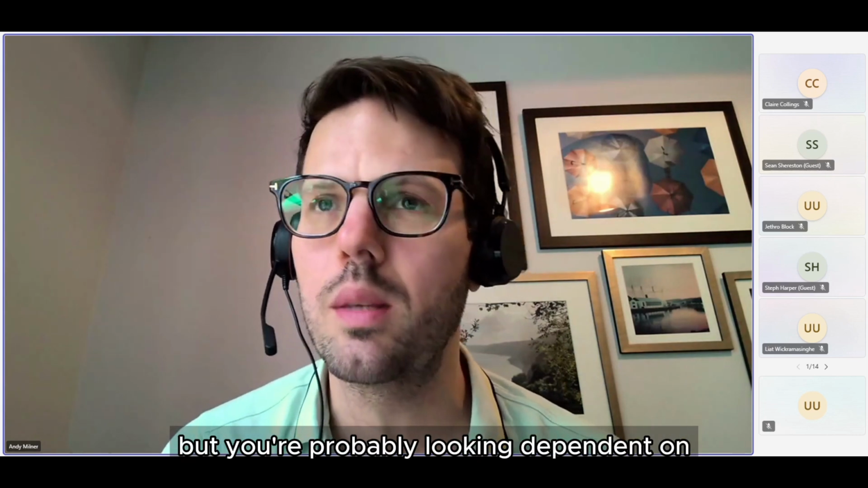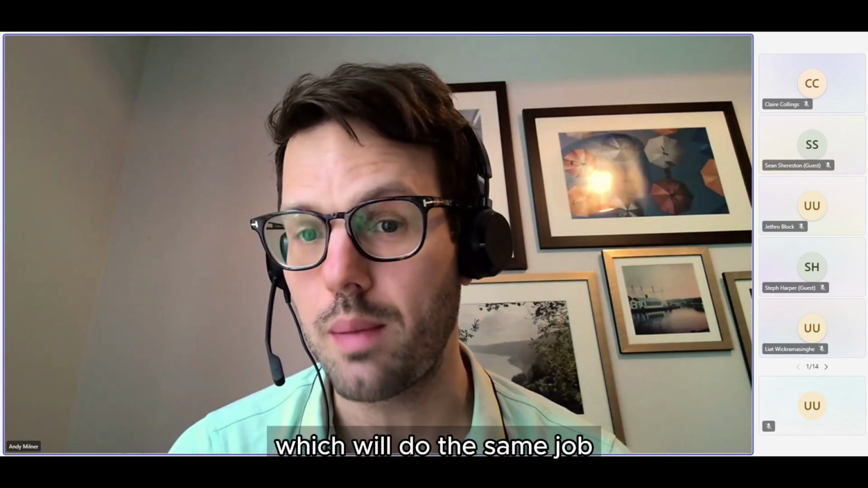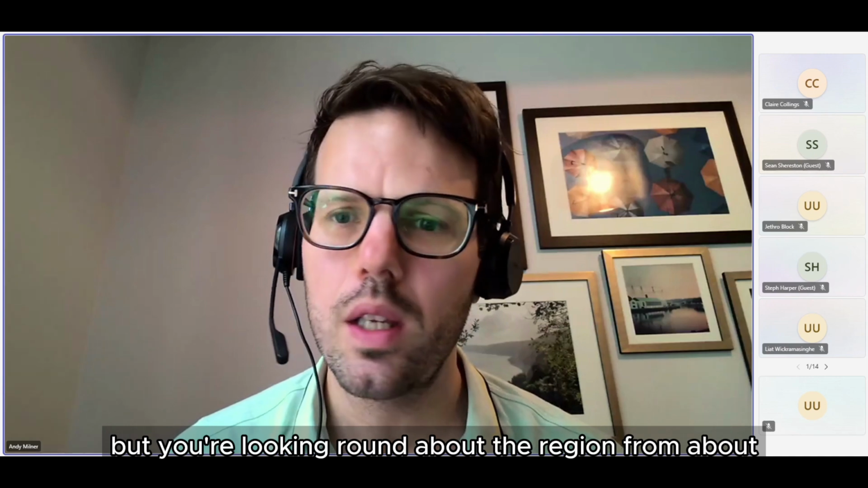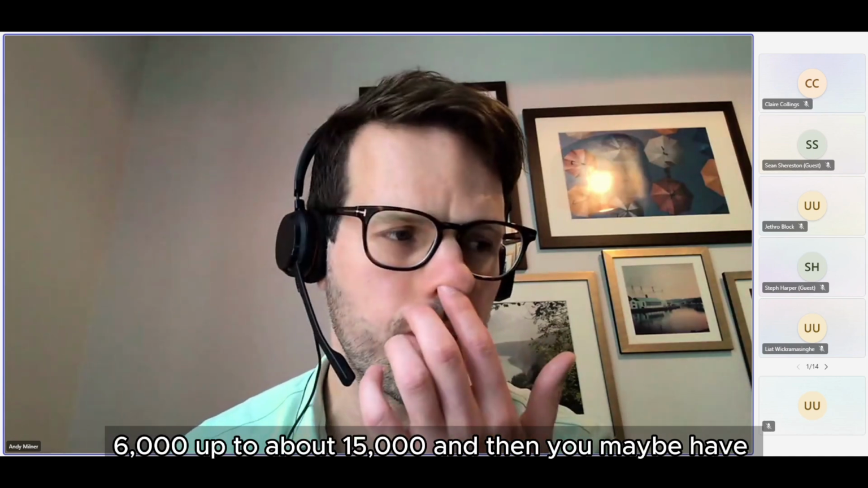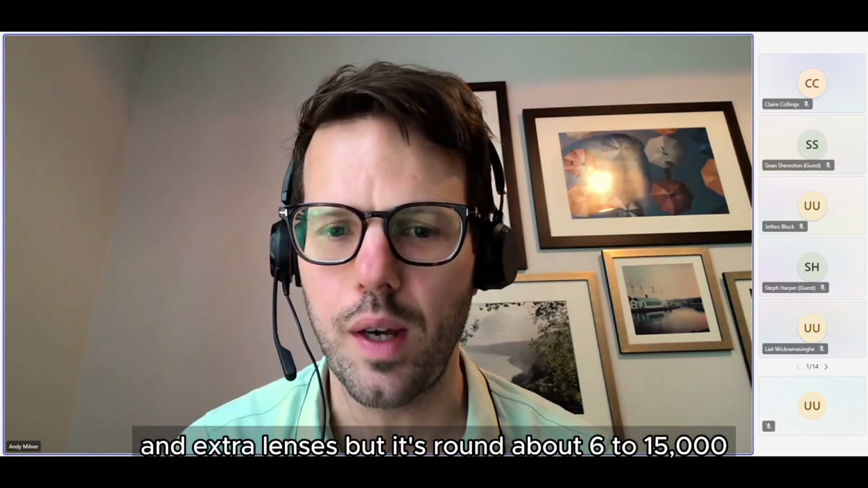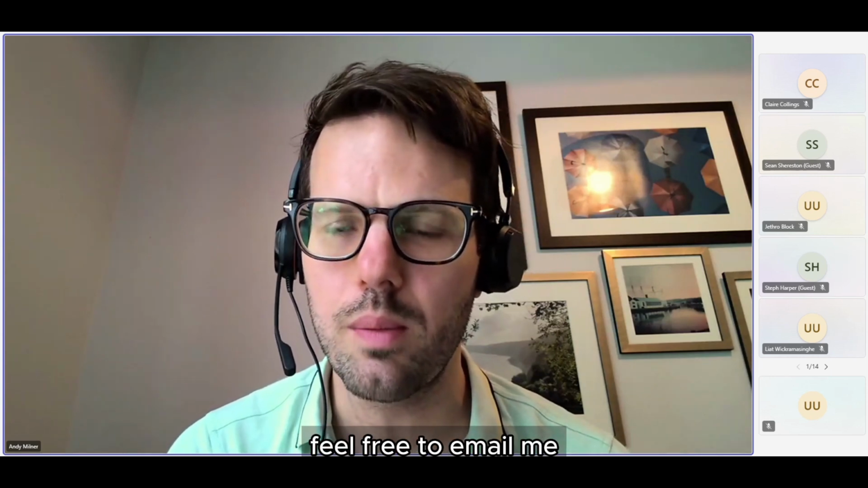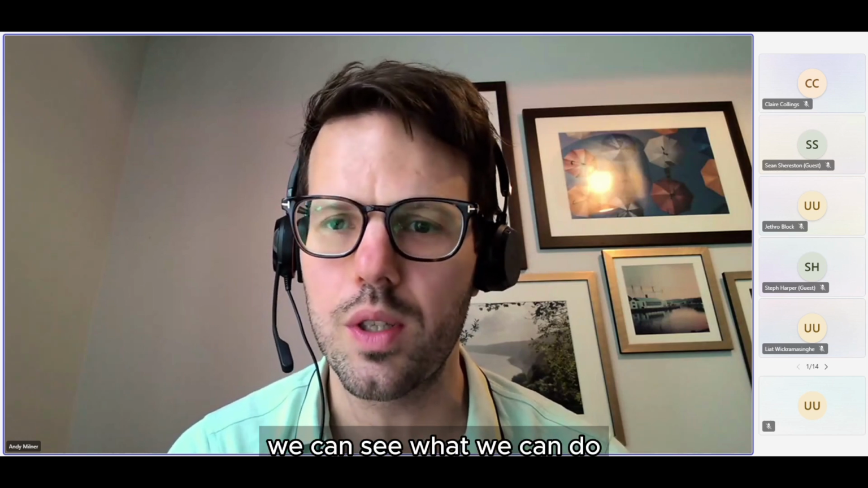We have more entry level models which will do the same job and be just as effective, but you're looking at roughly 6,000 up to about 15,000, and then you maybe have the extras, such as the tripod and extra lenses. It's roughly 6,000 to 15,000 depending on which model you go for. But if you are interested, feel free to email me, and I'll be happy to put together a quote. If you let me know your budget, we can see what we can do.